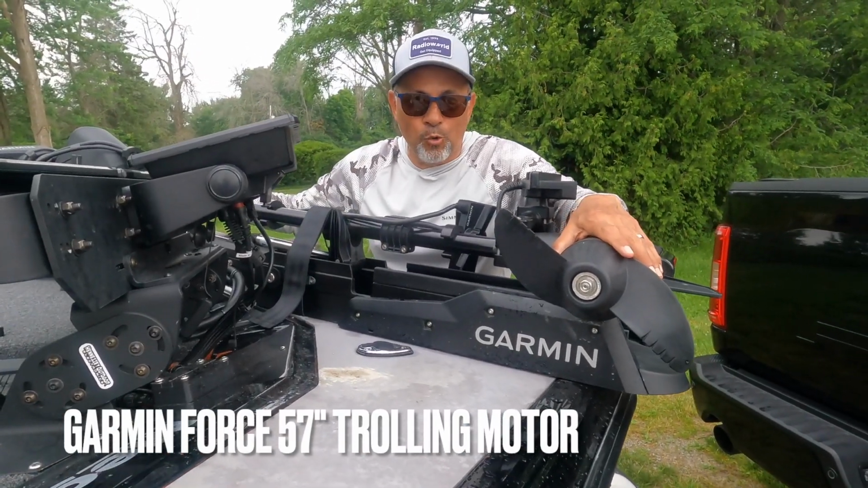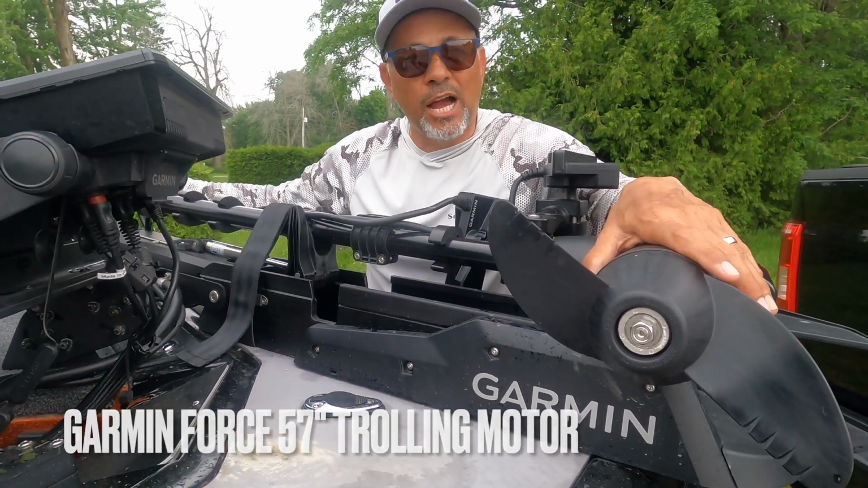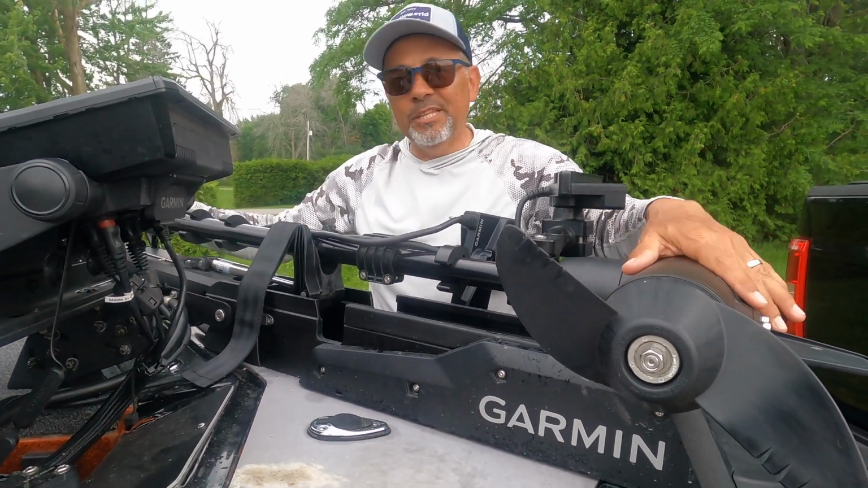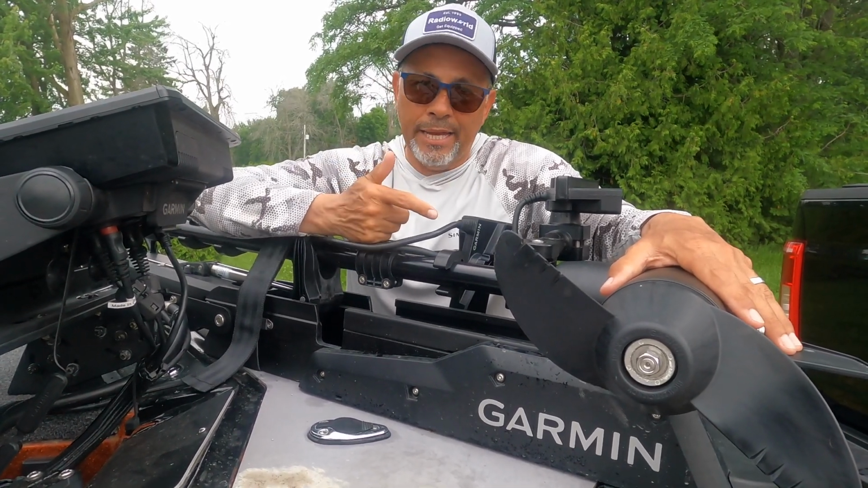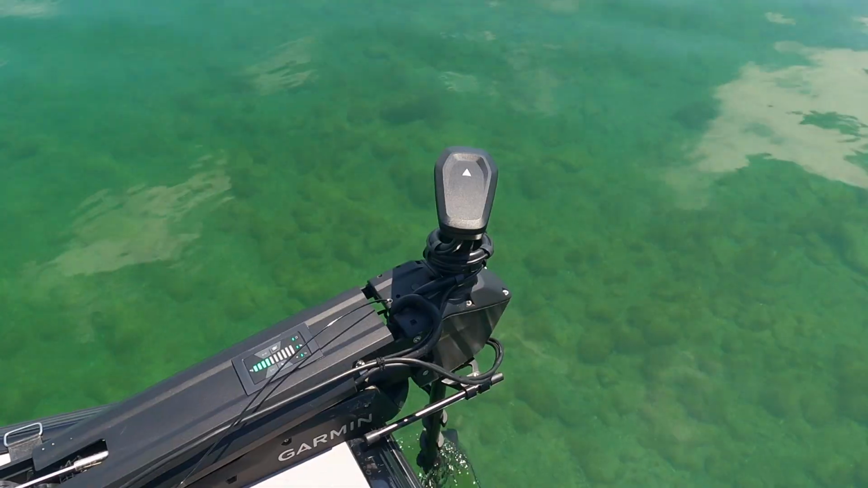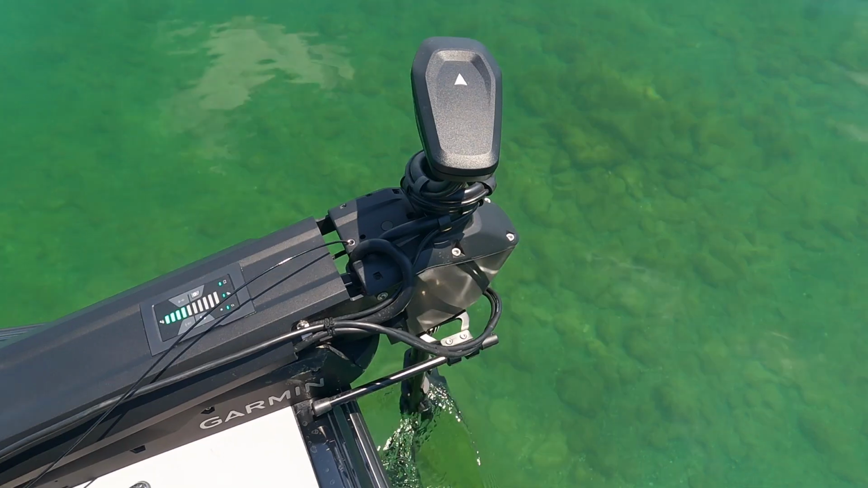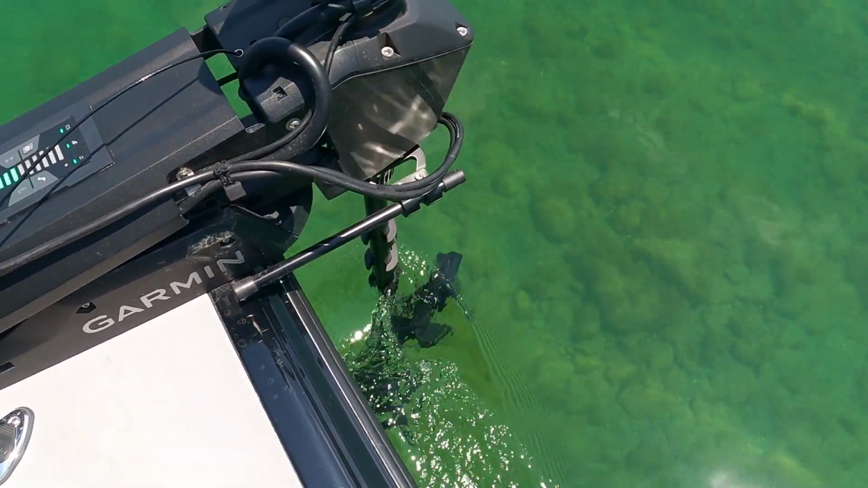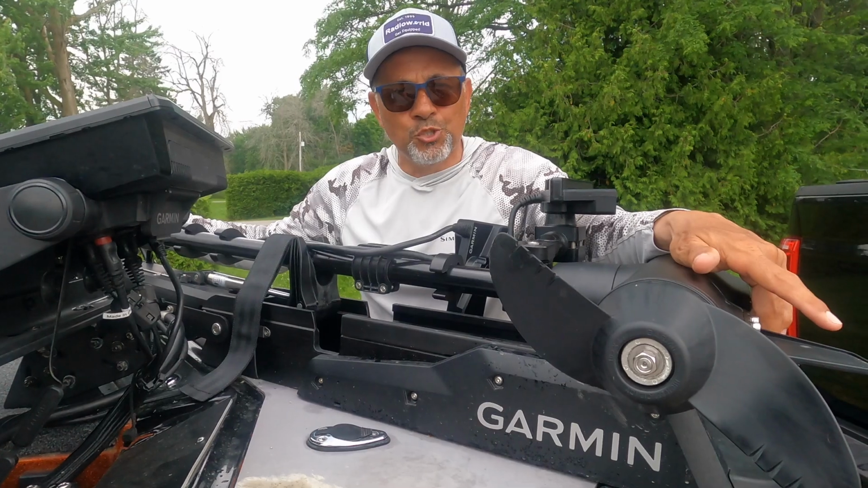This is the Garmin Force trolling motor. I've had it for 3 years now. This is a 57-inch. I started with the 50-inch. Let me tell you something, this trolling motor is amazing. Light, quiet, powerful, efficient. I can go 2.5 days with lithium batteries, no problem, in extreme conditions and not run out of battery. And most importantly, it's very reliable. I don't have any issues with the trolling motor.